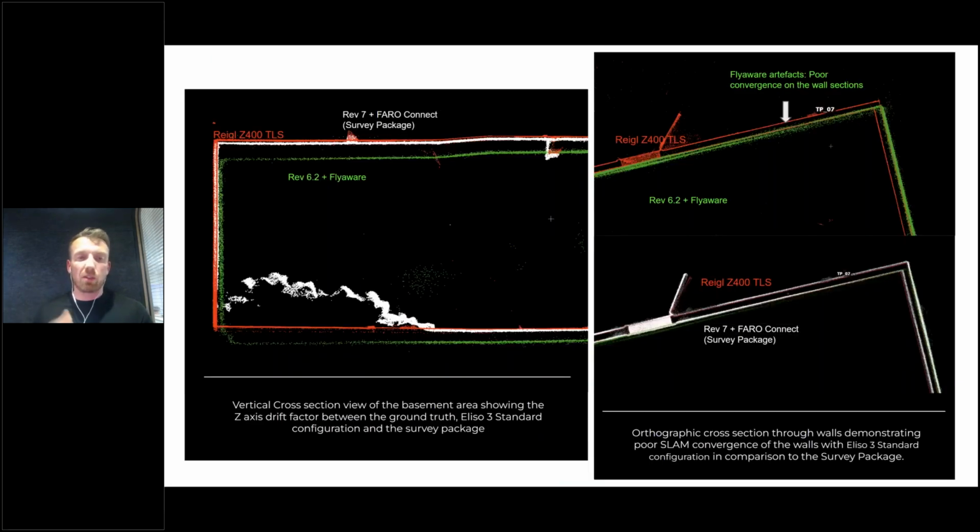Looking at a vertical cross-section of the furthest extended point from the takeoff area of the same factory basement that we flew, you can see the Riegl data in red, and in white we have the new Rev 7 and FARO processed data. Comparing that to the Rev 6, we really saw a big improvement in the Z accuracy. On the XY we were actually quite good, but on the Z accuracy, there's a big difference between the LiDARs.